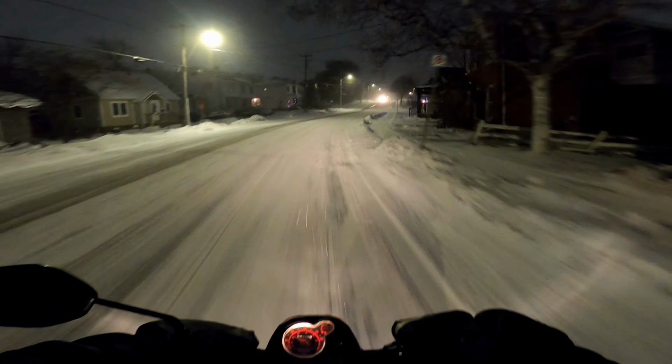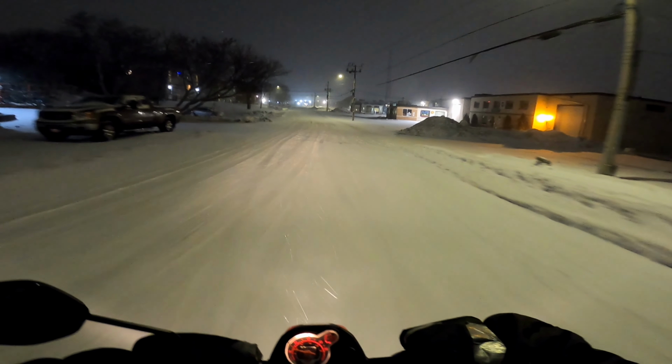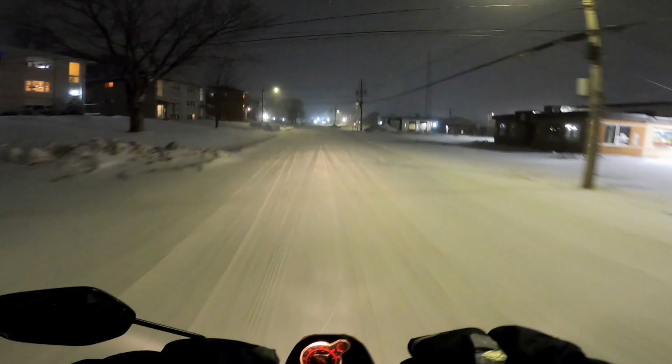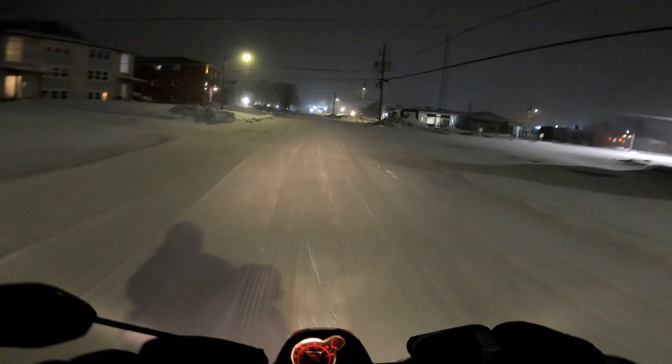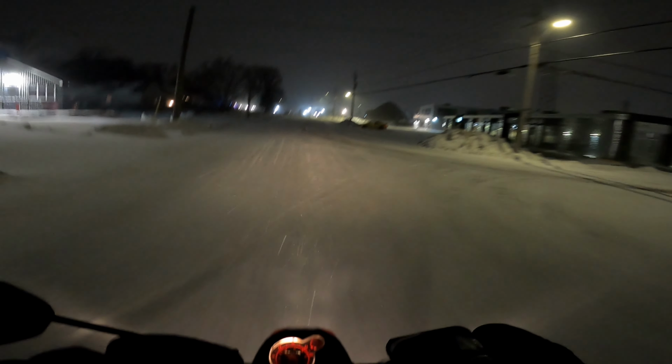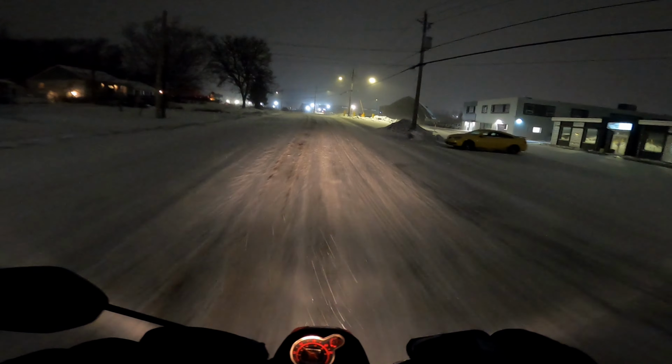Woo! She's definitely awesome out. I love this stuff. Could you imagine me out on the Honda VTX right now? No. That's why I bought a Navi. Yes, I know it's going to get rusty. It's going to get rusty, salty, rusty salt. I know. I don't mind. I knew that buying the Navi.